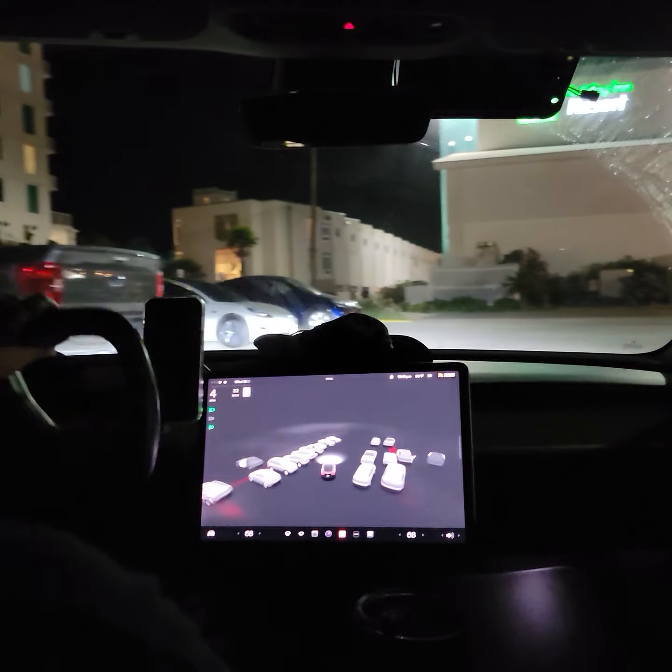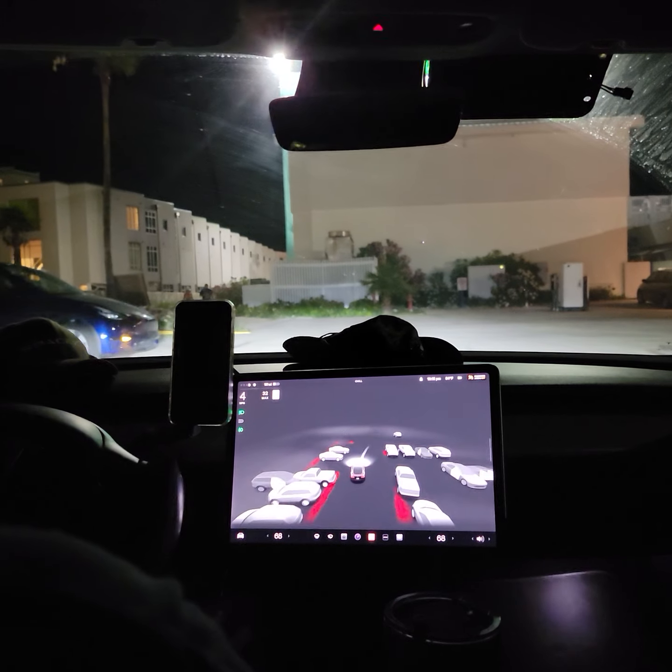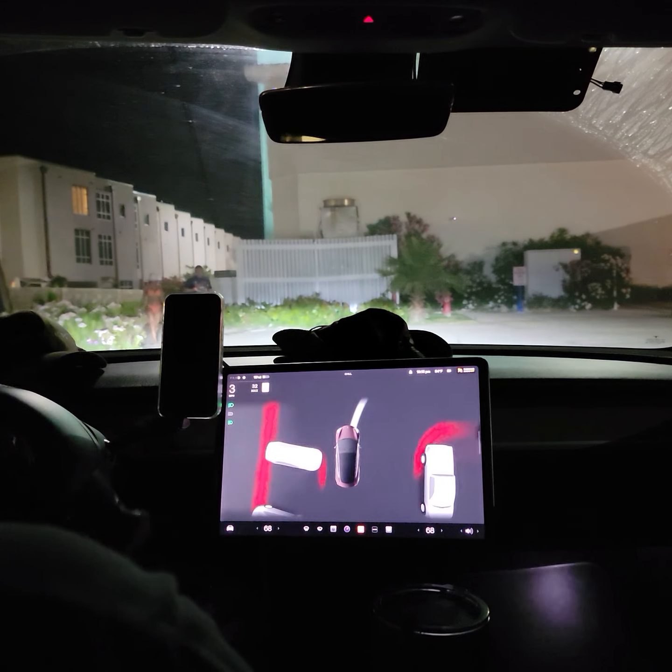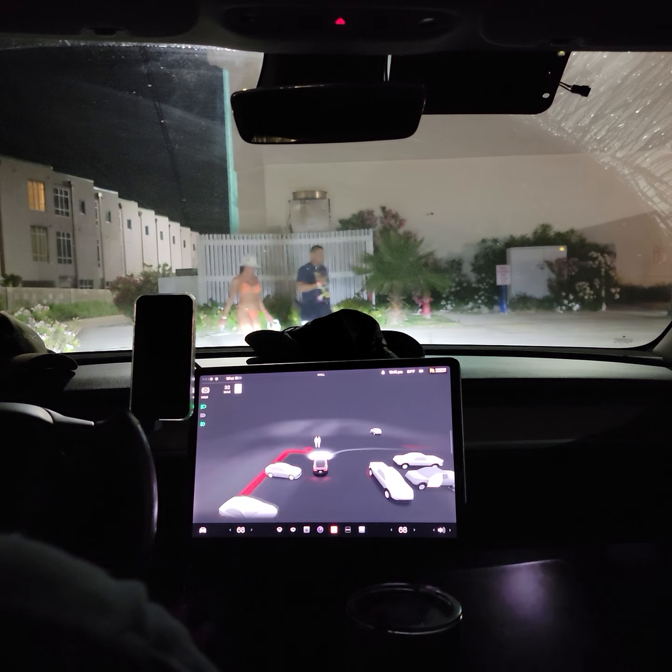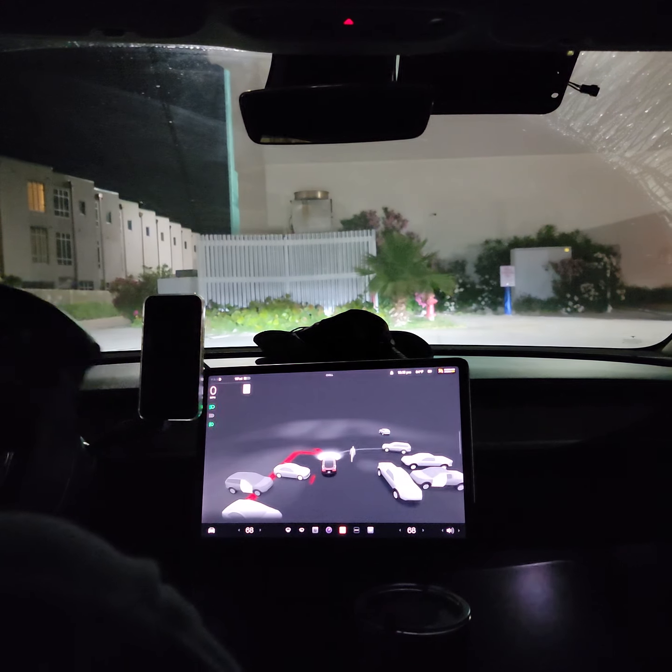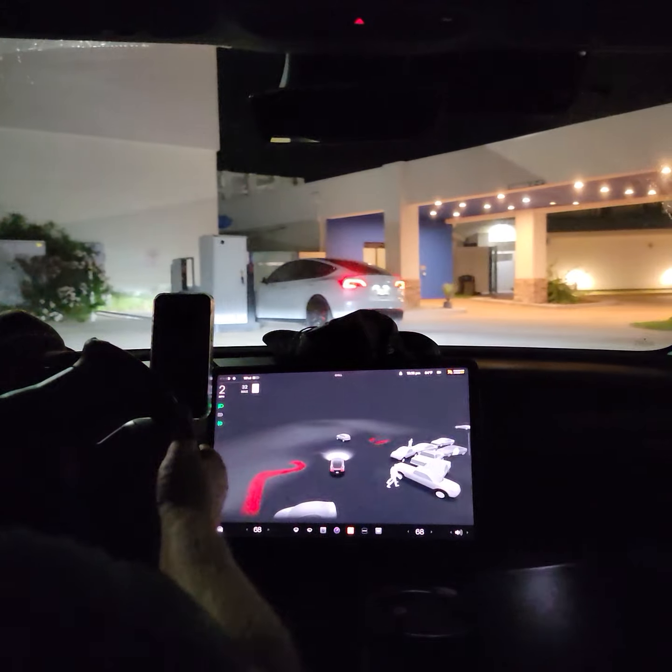And got a couple of Teslas over here, and nobody at the supercharger over here. Now we got one person going to the supercharger, a Model Y.